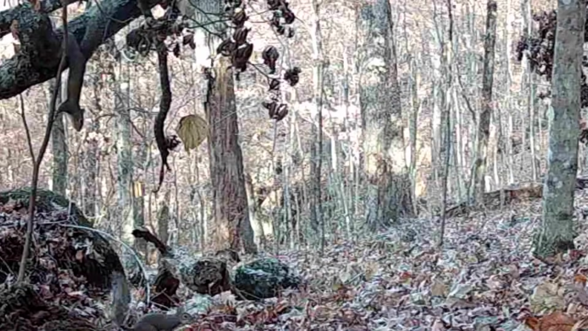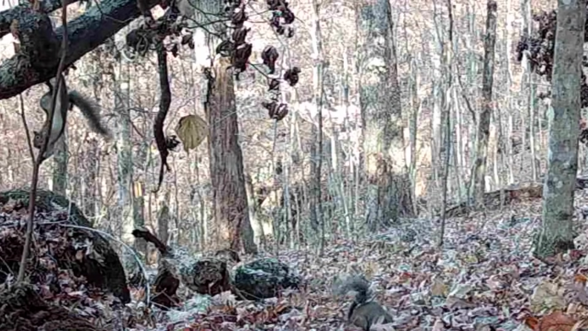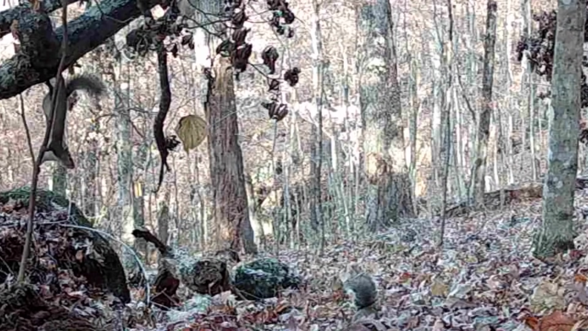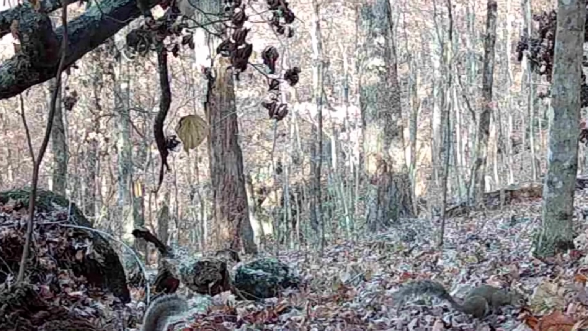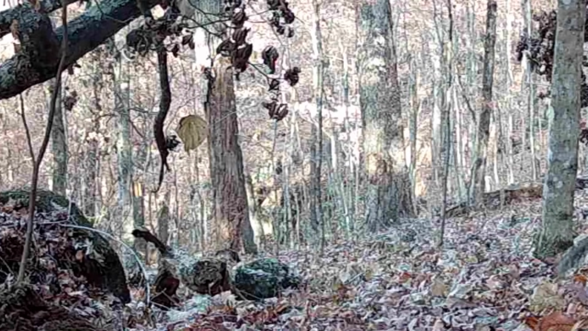And the little squirrels, they looking for these nuts, acorns, hickory nuts, what they could find. They're going fast. And the little birds, they're working hard too, trying to get what they can.